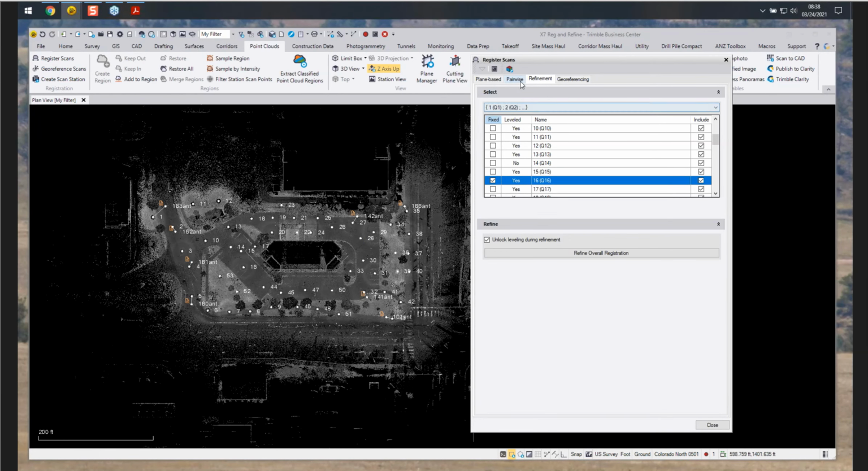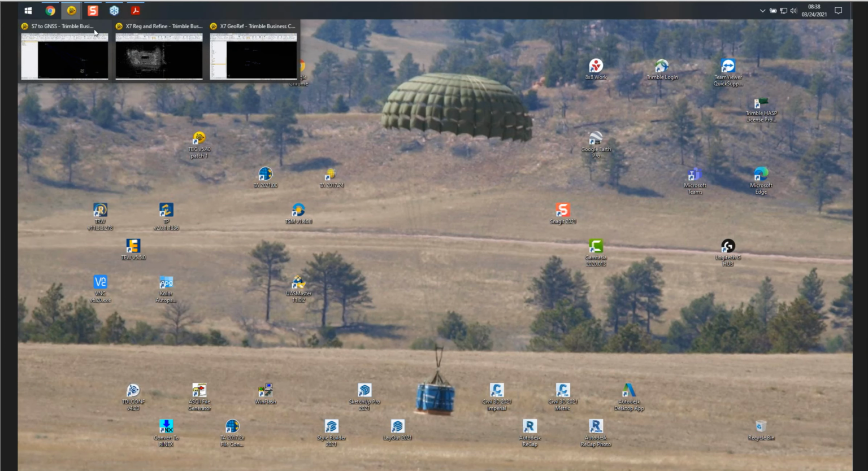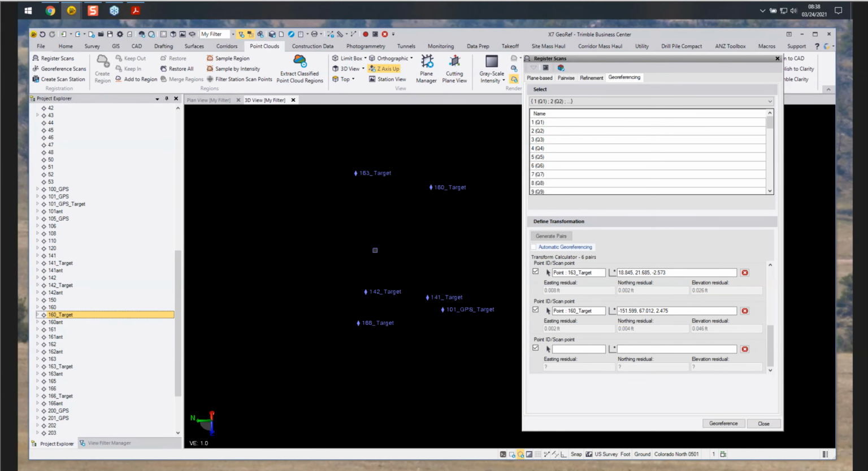So that is pairwise refinement. And now we'll move into our third project, which is the georeferencing section. We've already staged this for the pair. We've already paired it up. So we'll just zoom in and get a look. The method I use is using the region and then selecting the scan point from the region instead of working in the entire cloud. So we have all these paired up.